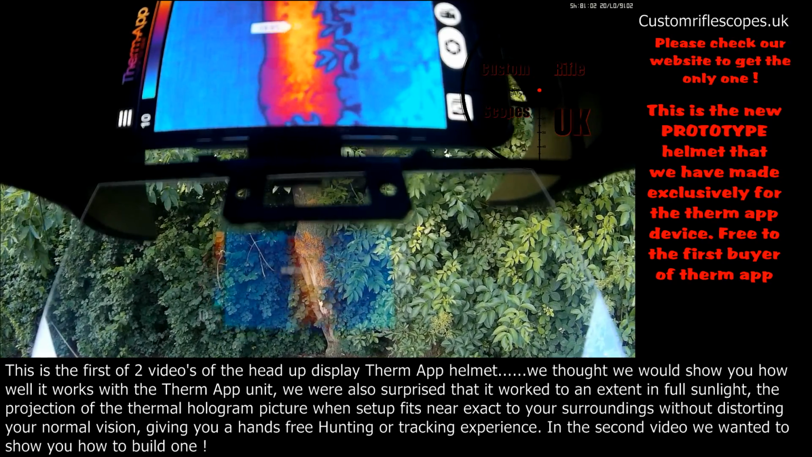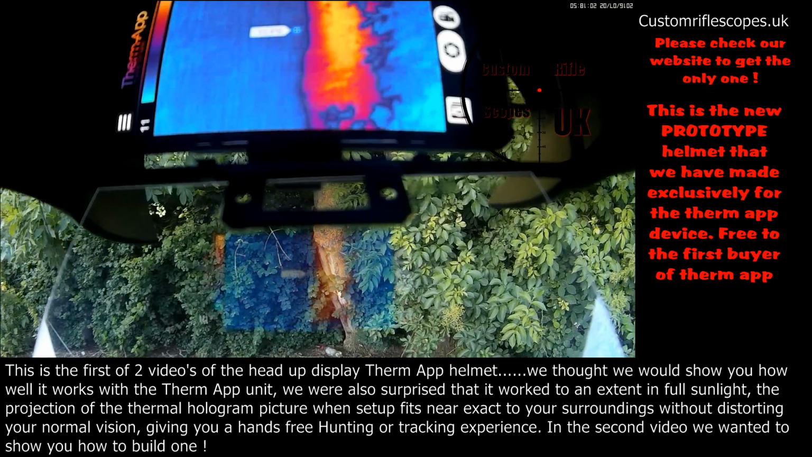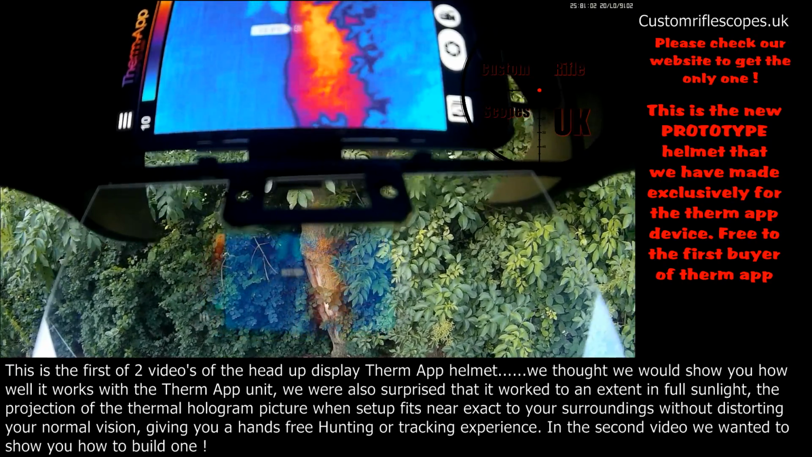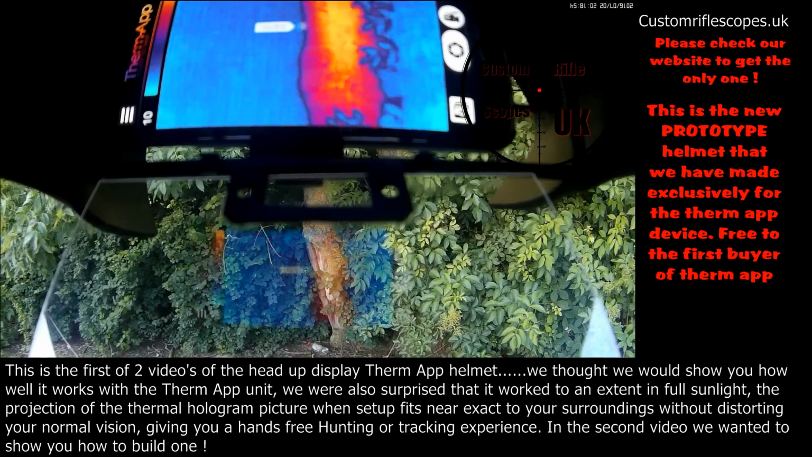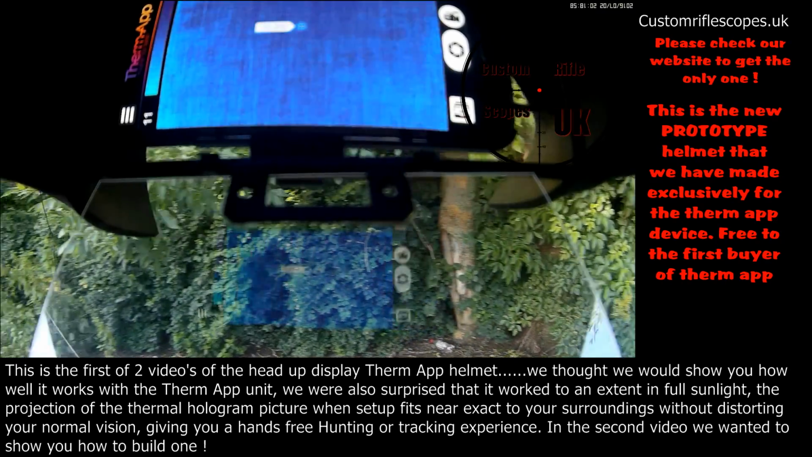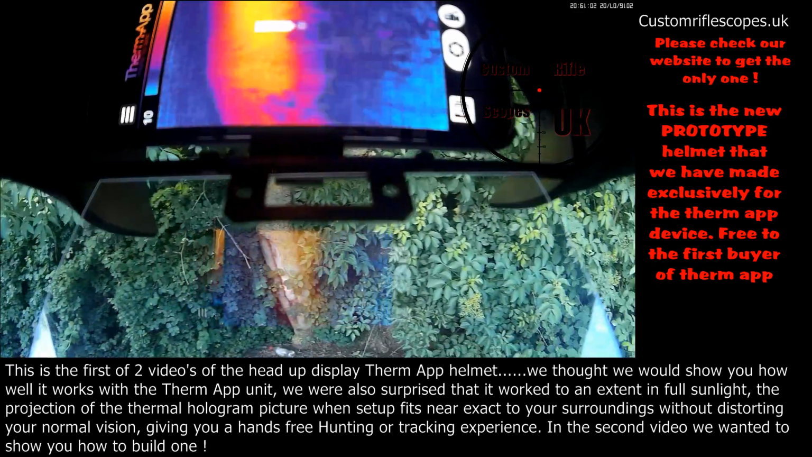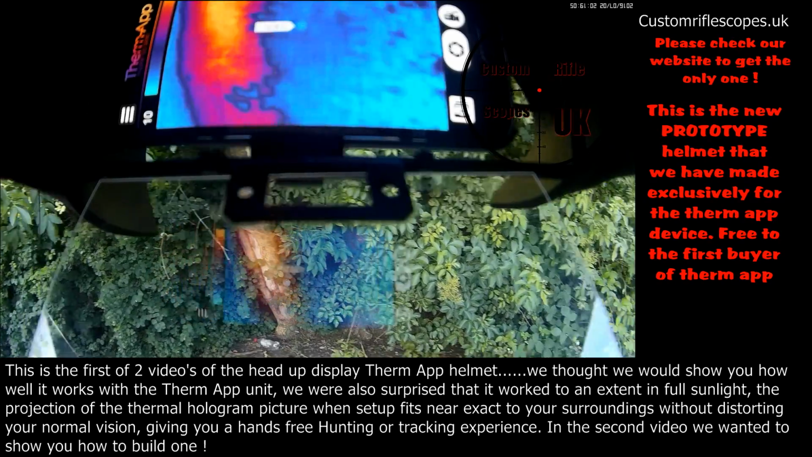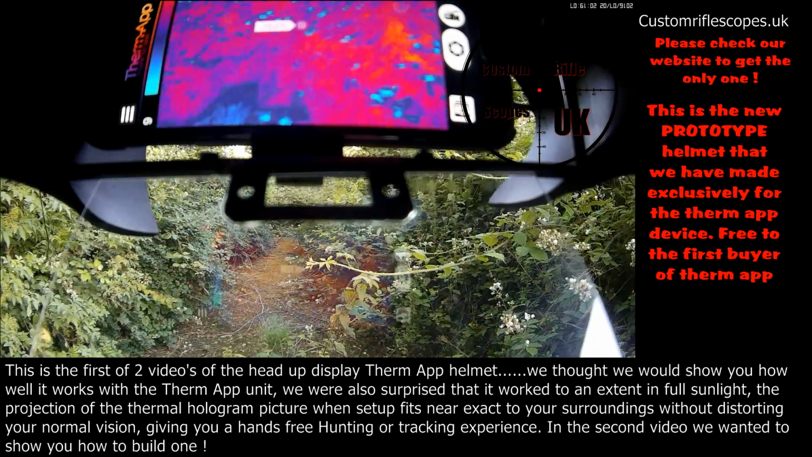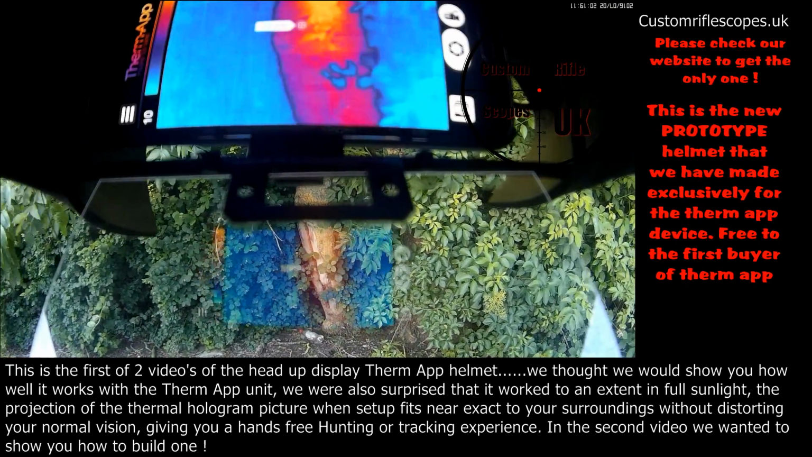You should be able to see a little bit of the screen of the phone just above. That's obviously not going to be obscured from your view. You'll be able to put your fingers up in there and change settings if you like. But as you can see, even in a nice sunny day like it is today, you can still use it as long as you're not directly in the sunlight. I mean, if you're facing that way it's quite hard. As long as you're not directly in the sunlight, you can still use it.